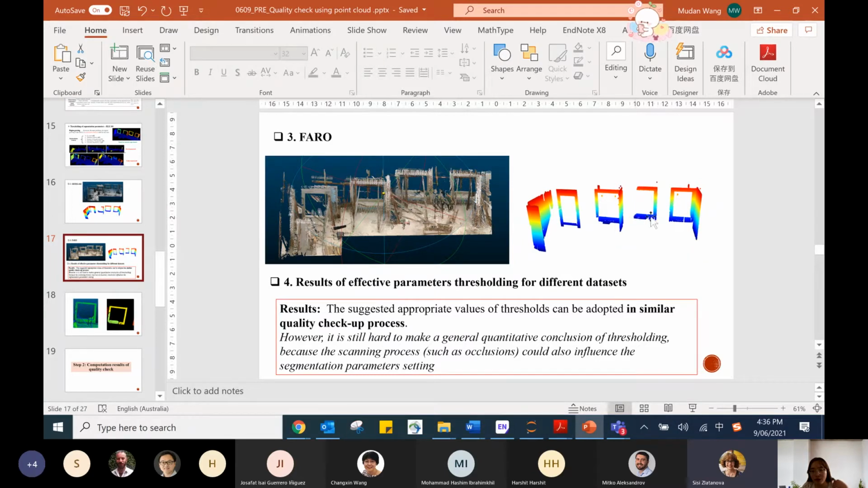So I used the bottom area of each panel to compute the distance among these two panels.